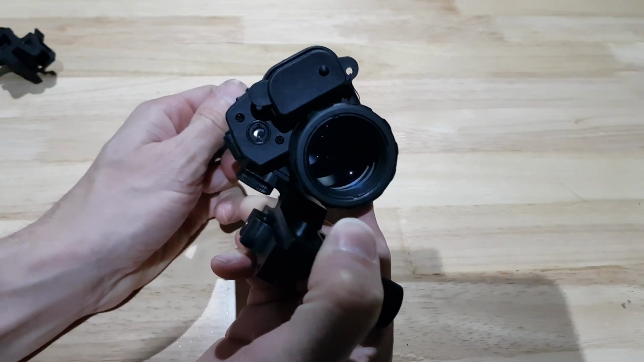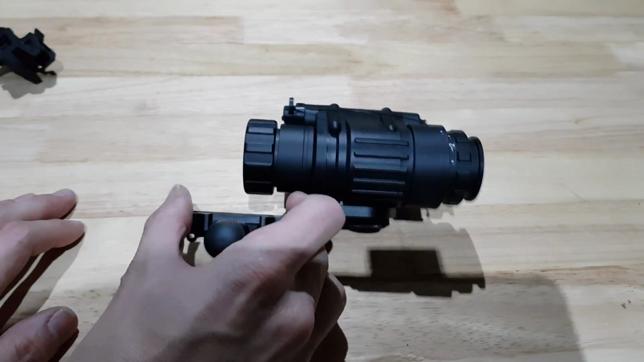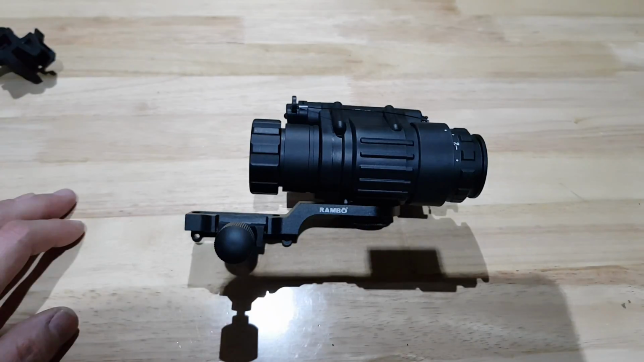So that's the only downside. If you've got infrared and someone else has got infrared, you can both see the same thing. So keep that in mind. But other than that, cool little thing.